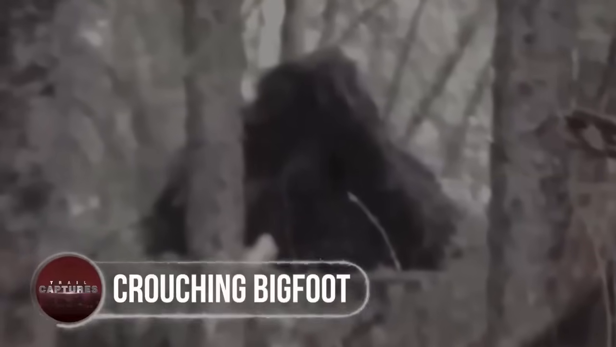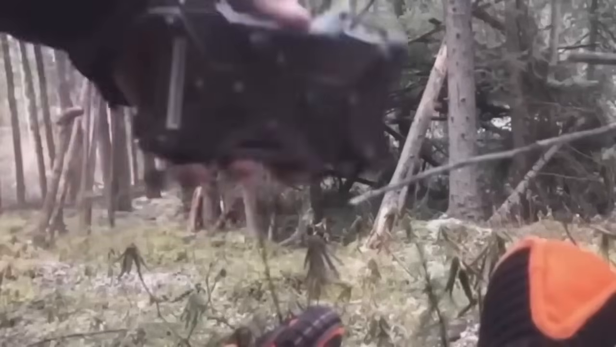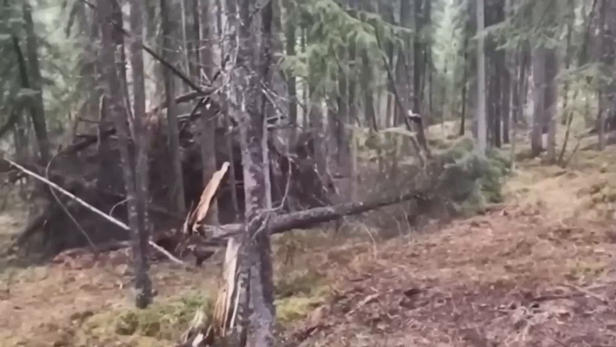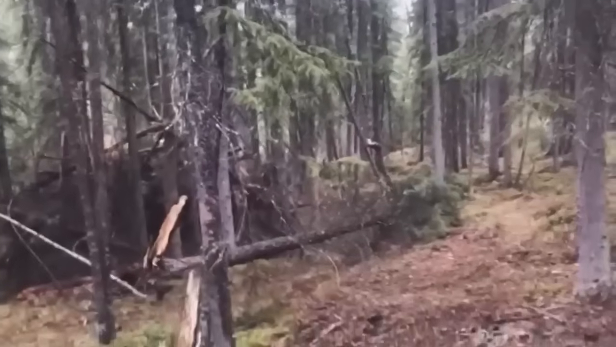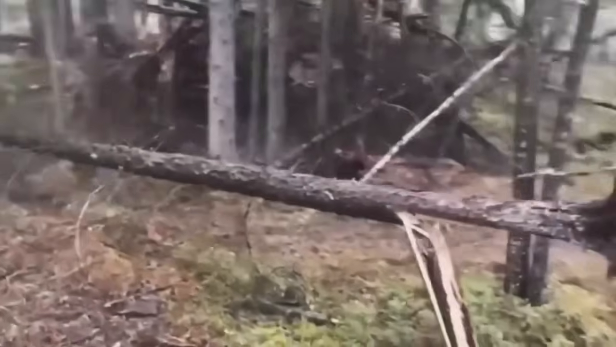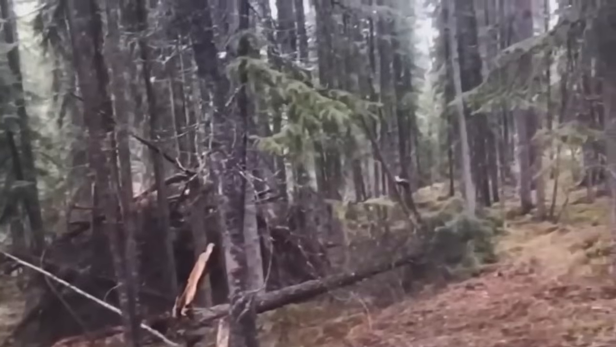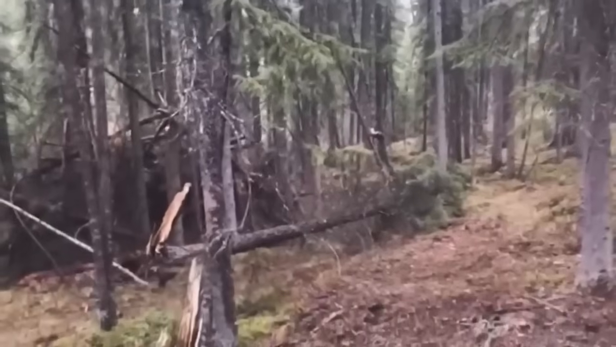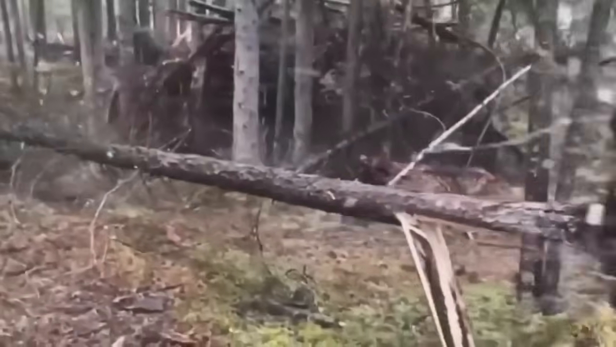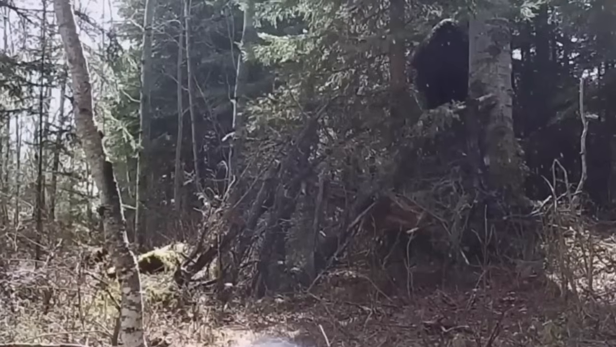Crouching Bigfoot. Trying to find a perfect camping spot, this man came across the previous one of Bigfoot. Well, that's what he assumed, because who else would place the trees in such a disruptive manner? Some of them were strangely cut down and torn apart from their roots. Already doubting the mysterious jungle, the man decided to leave his camera there and see what happened.